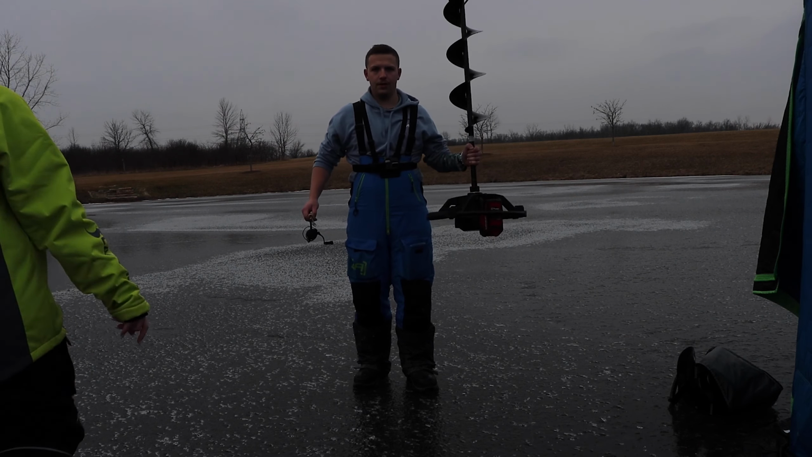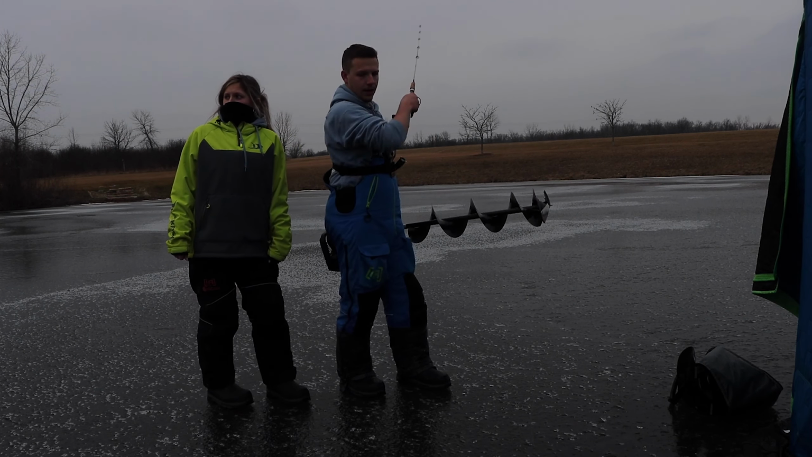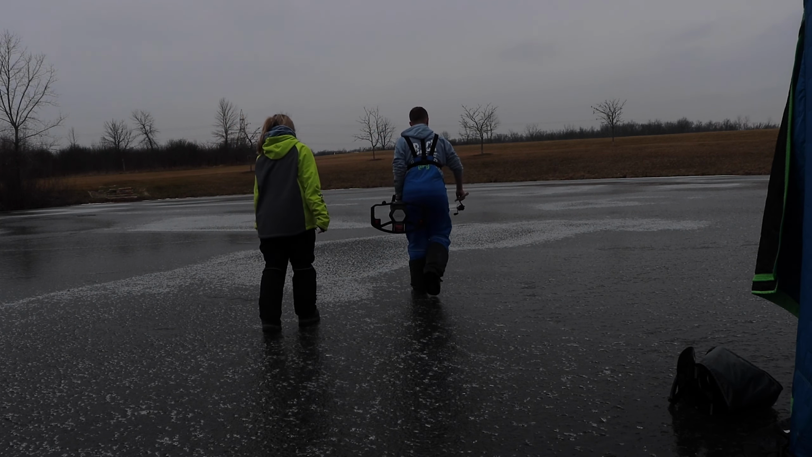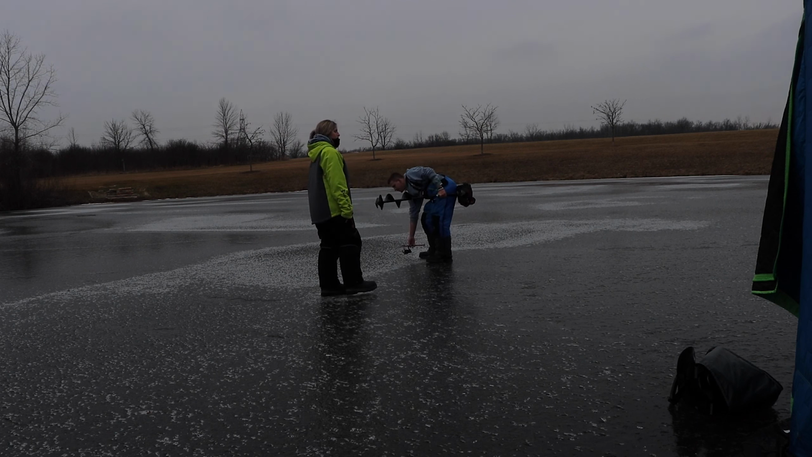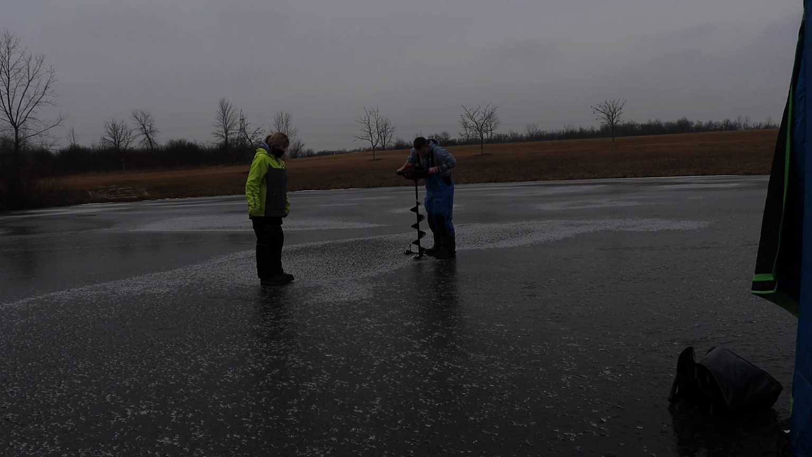Alright guys, so now you take the auger, you take a rod. I have that thing pointed 30 feet right here. So I'm gonna guess this is about 10. This is probably gonna be about 25 feet right here. So now I'm gonna drill a hole right here.